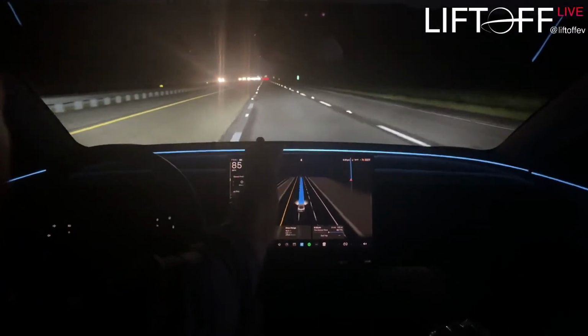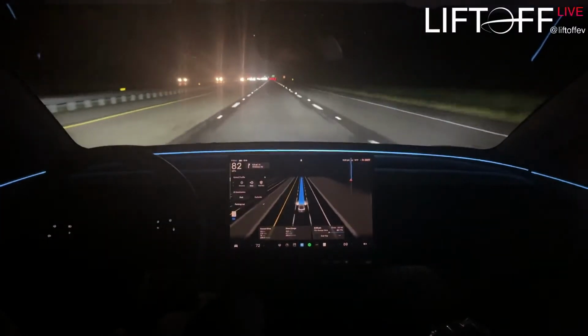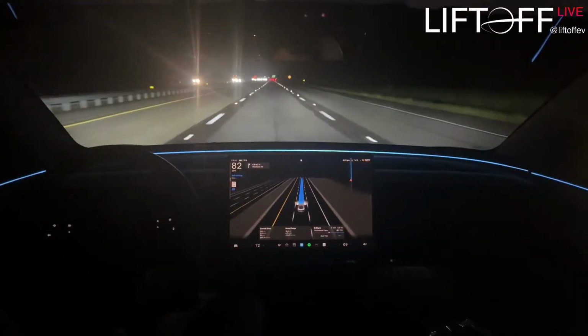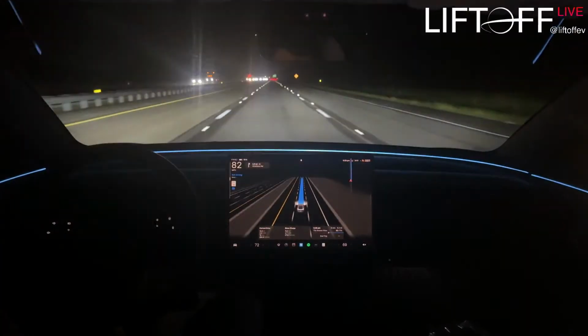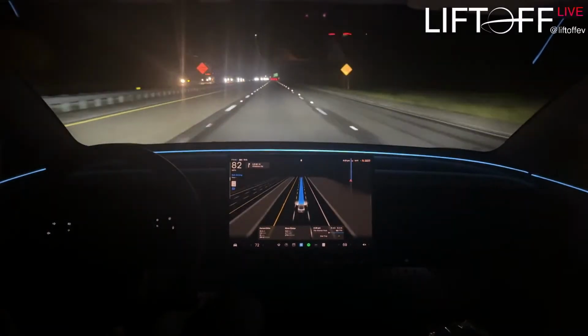Alright, we tried Mad Max. Let's try Hurry, I guess. It did slow down a tiny bit when I changed it to Hurry. Tiny bit, like 1 or 2 miles an hour, it felt like. Very subtle.